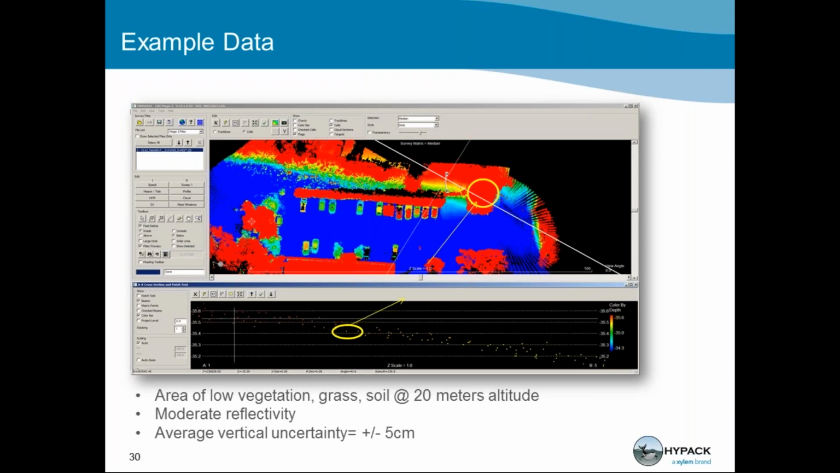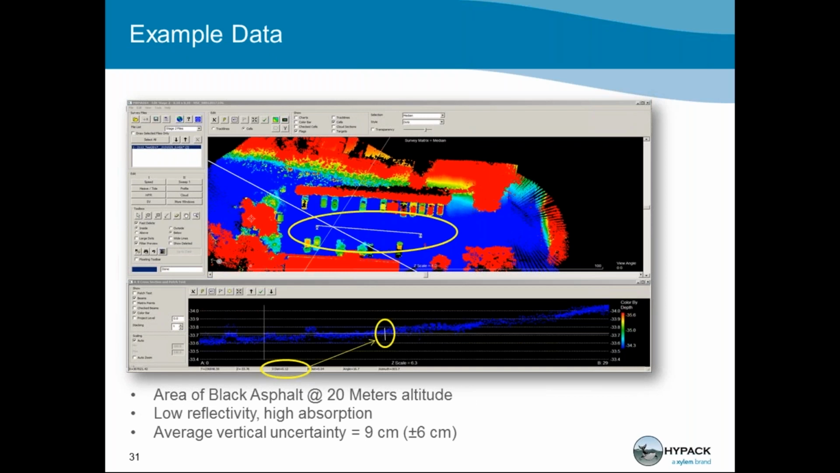Here are some examples of data collected with our LiDAR solutions to give you an idea of the system's accuracy. This was collected at an altitude of 20 meters right here at our HYPACK facility over a surface with moderate reflectivity, an area with vegetation, grass, and soil. And if you can see in the bottom image, the vertical uncertainty was pretty evenly spread for the whole test study to within 5 centimeters.